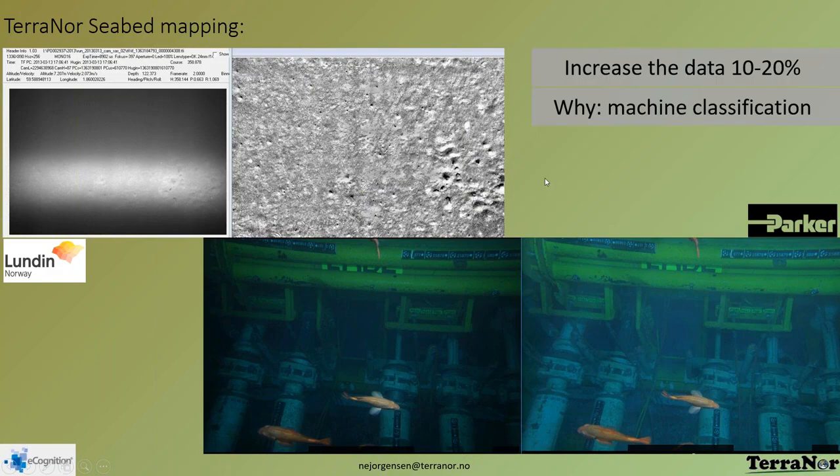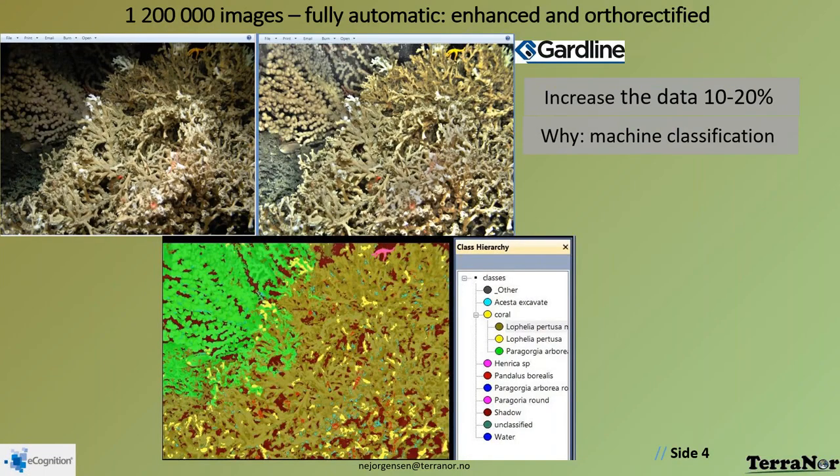By using our software for image handling, we can increase the data by 10 to 20%. And the reason for it is, of course, we want to use machine classification in eCognition. This image, by the way, was taken by Parker. It's a survey company. This is another image very much related to last month's talk.